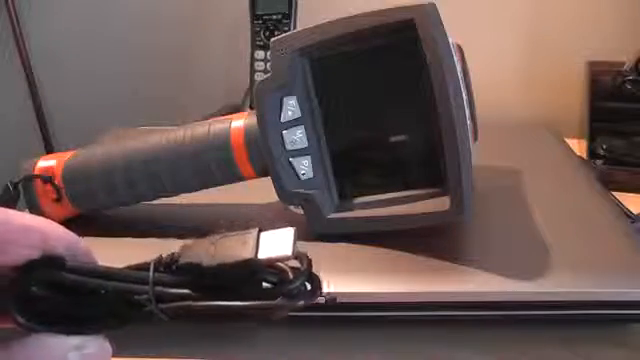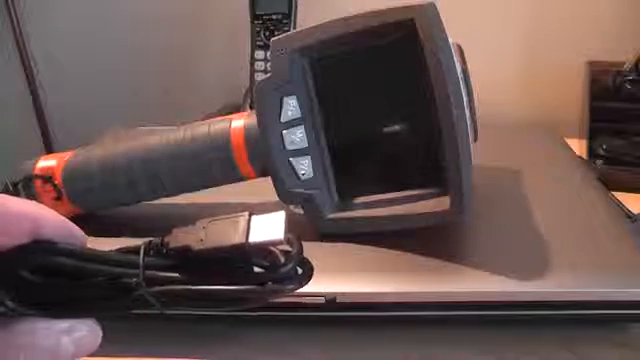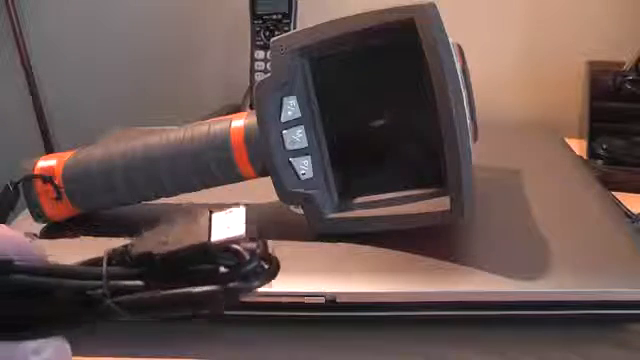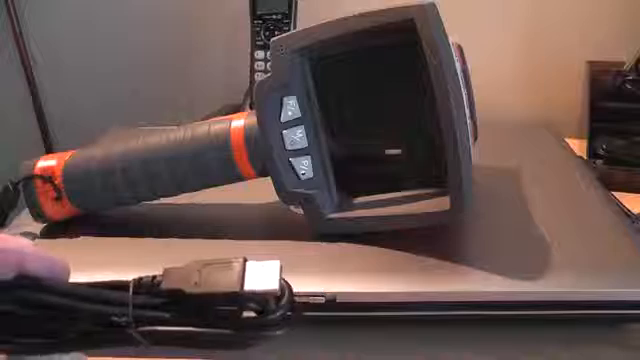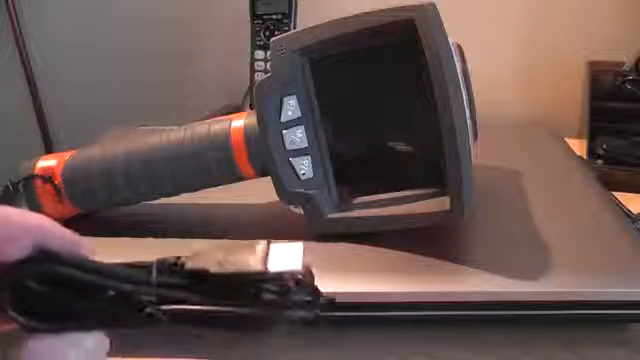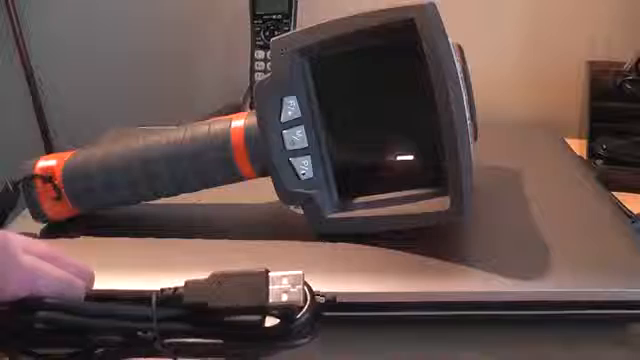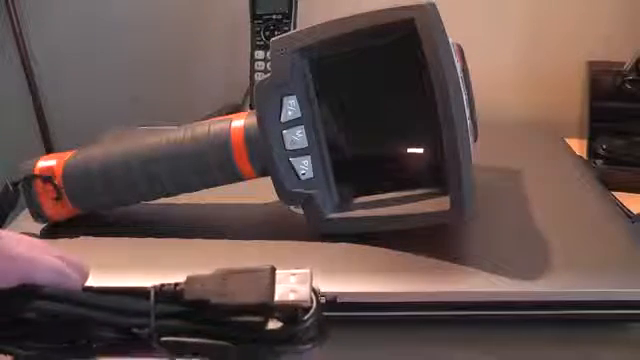Connecting the KT-150 to a laptop with the USB cable and using the Sonel ThermoAnalyze software, it is possible to make video measurements. So by doing so, by setting the camera up on a tripod, a site can be monitored for a period of time, limited only by the size of the hard drive. The ThermoAnalyze software will even produce reports.